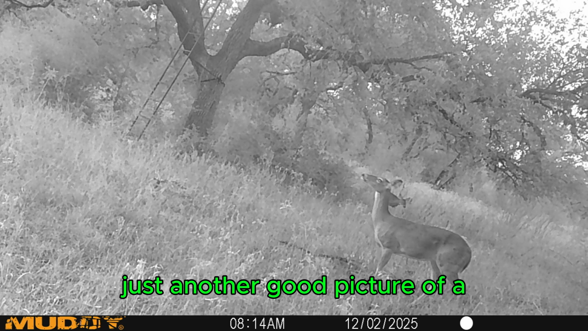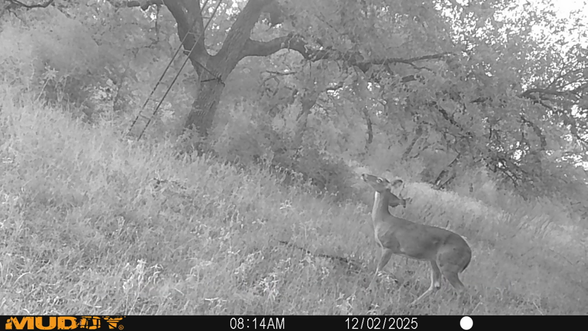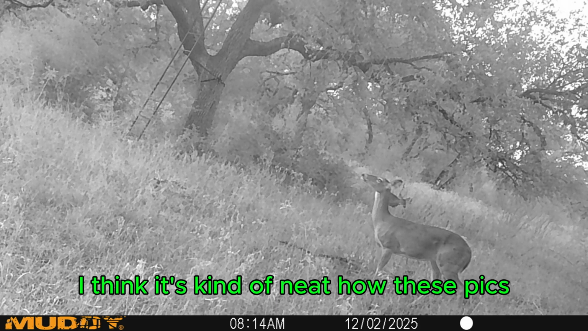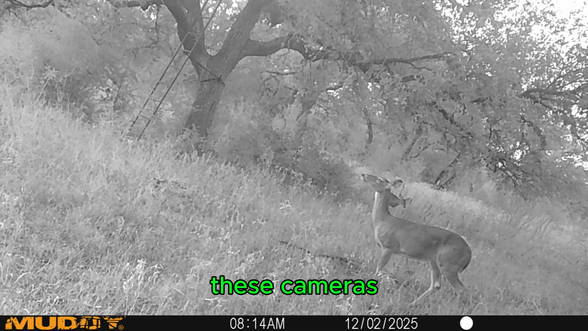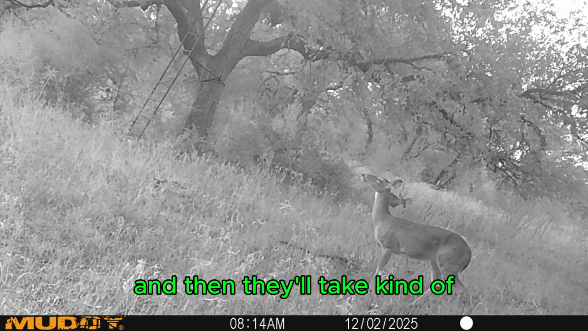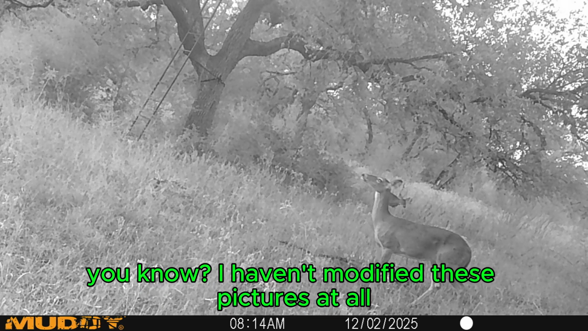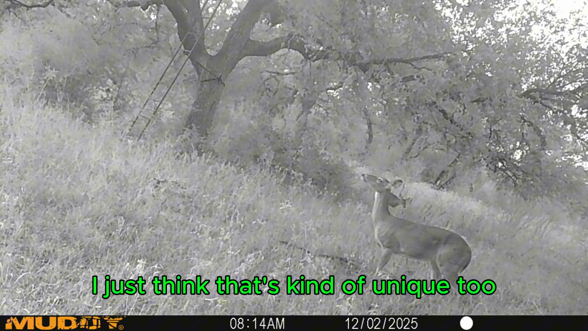Just another good picture of a pretty mature doe. It's probably her yearling in the background there, behind her. But I think it's kind of neat how, depending on the time of day and the lighting and everything, these cameras will take a really nice color photograph, and then they'll take one that looks like black and white. I haven't modified these pictures at all. I just think that's kind of unique too.